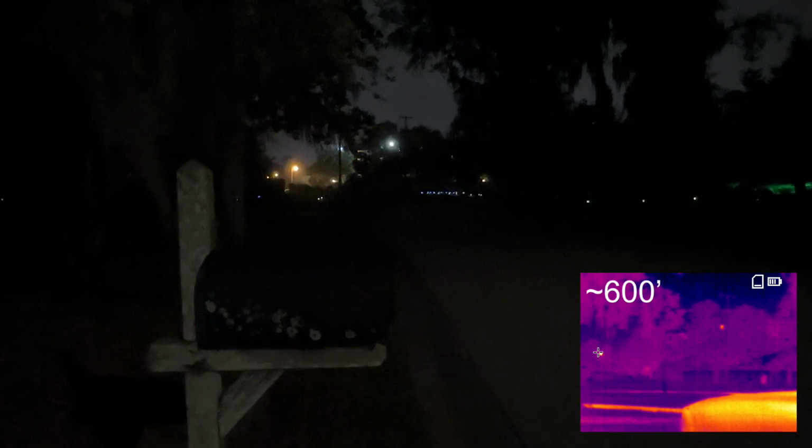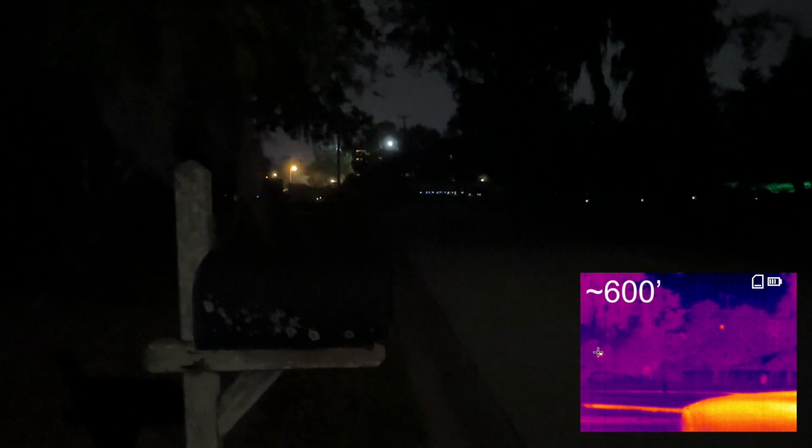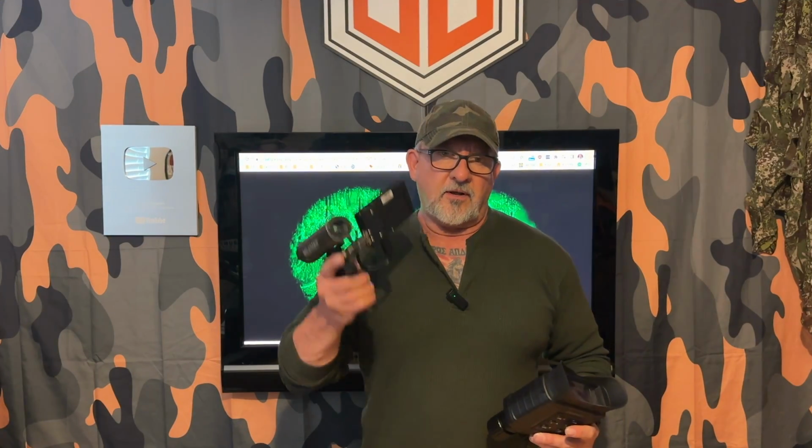So this gives you a pretty good comparison of how thermal appears during the day and night, how infrared appears during the day and night, and the serious advantage that it gives you having that versus somebody who does not have that ability to see either individuals, animals, and or detail that you can see with the Mileseey TNV10 thermal imager or the Wildguarder Owler 1 night vision. So what's better, thermal imaging or infrared?